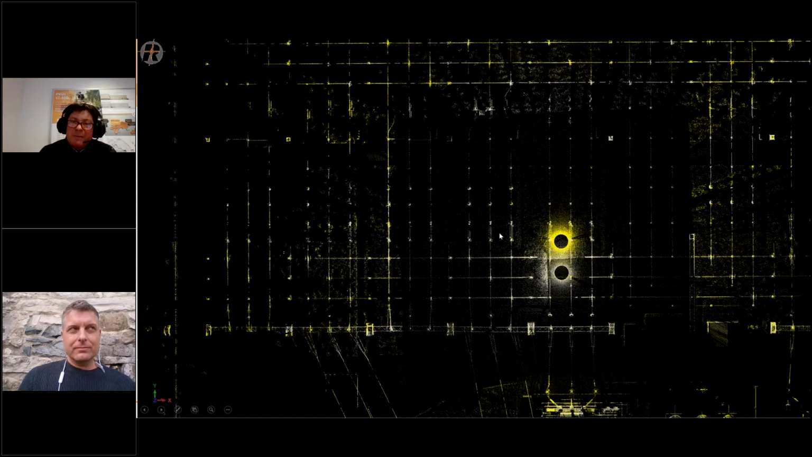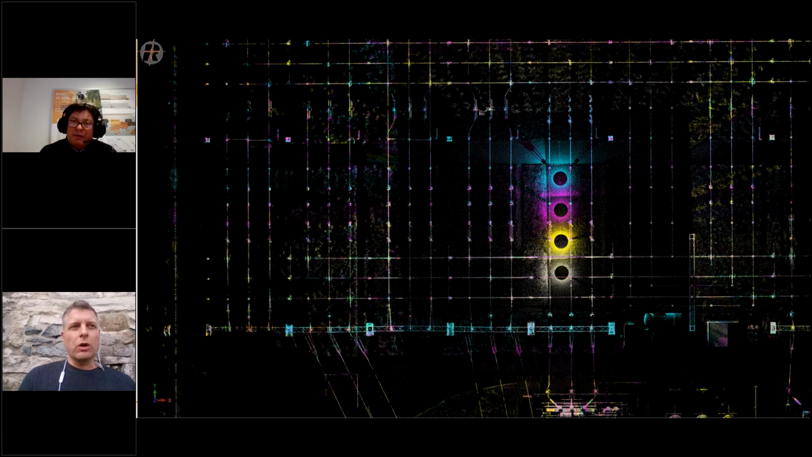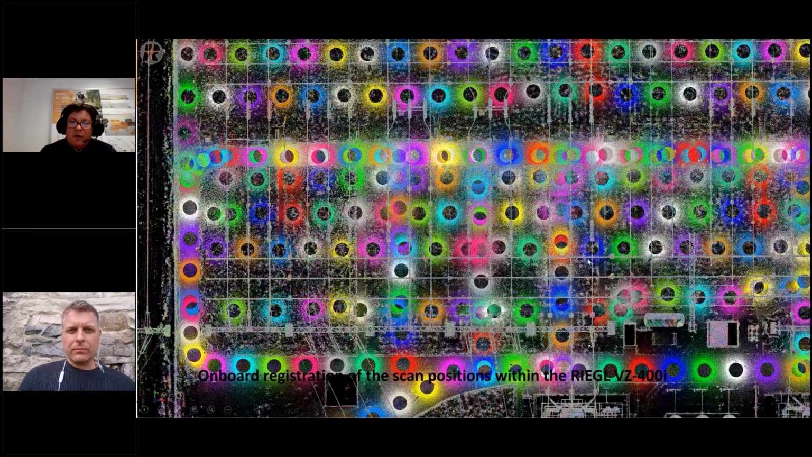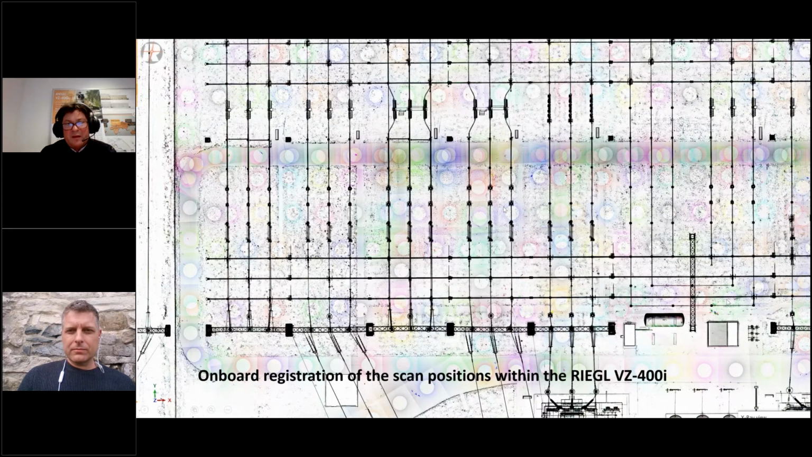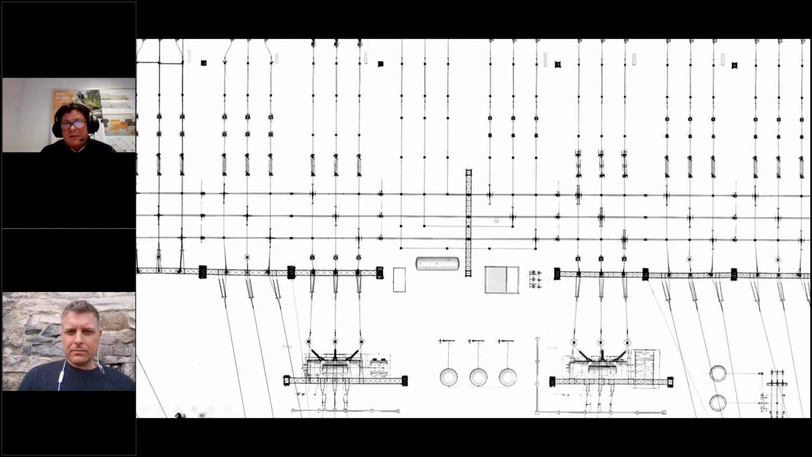So I come to my end. This is a substation, and it was also scanned by EKG Baukultur. You see how many scan positions we scanned at that time in parallel. I wanted to show that the onboard registration is working brilliantly, and you see also the detail of the scan data.